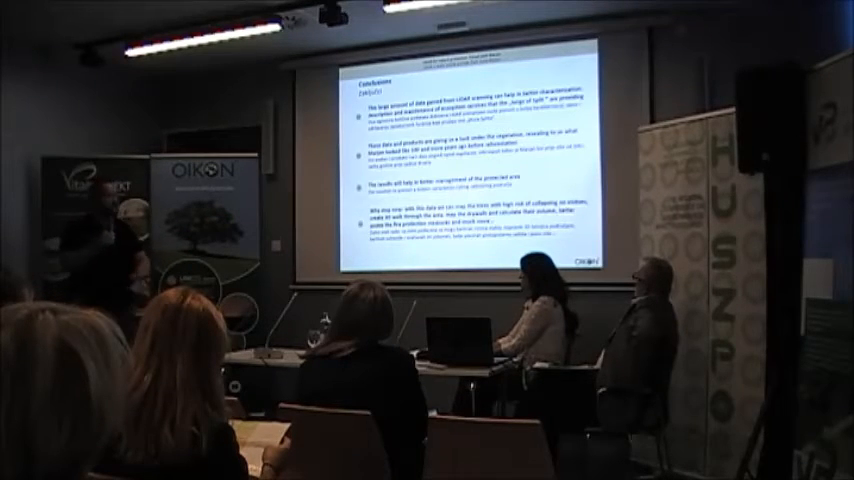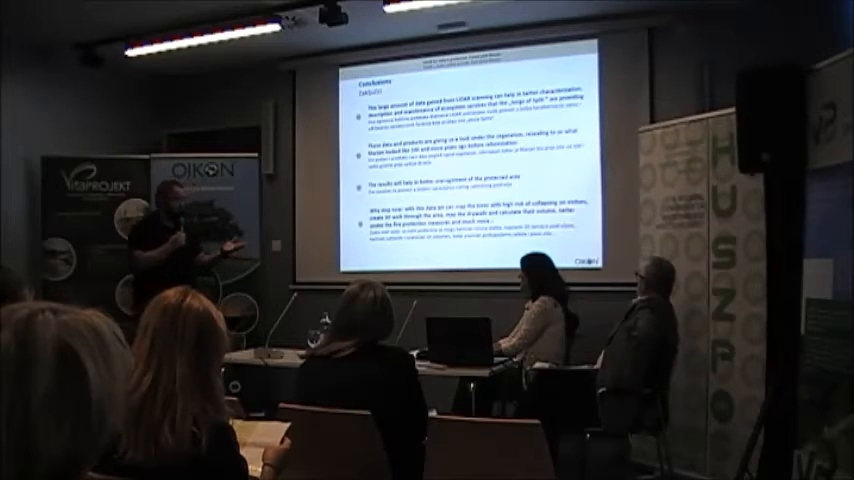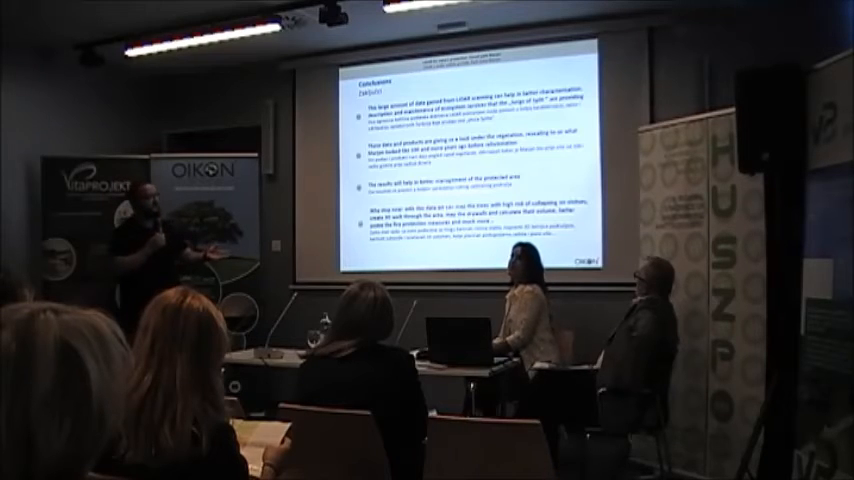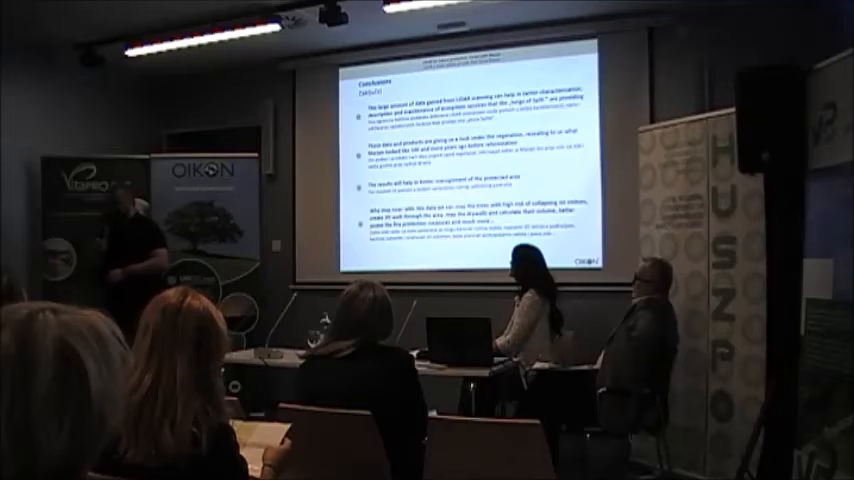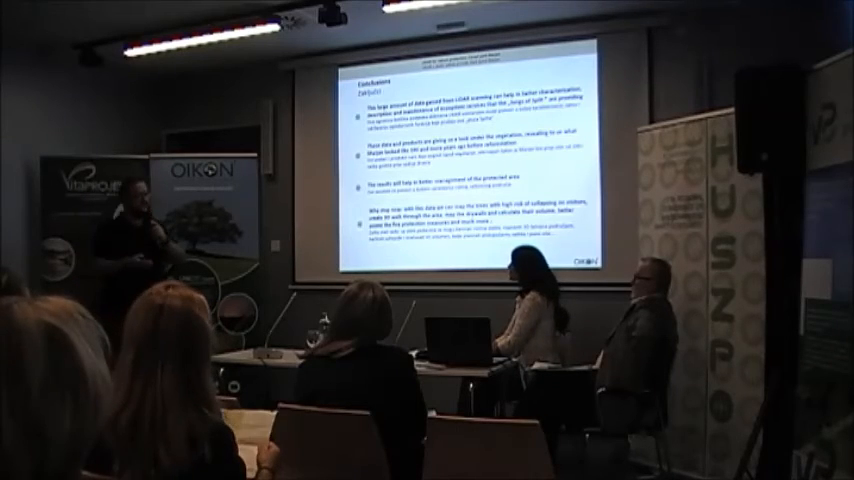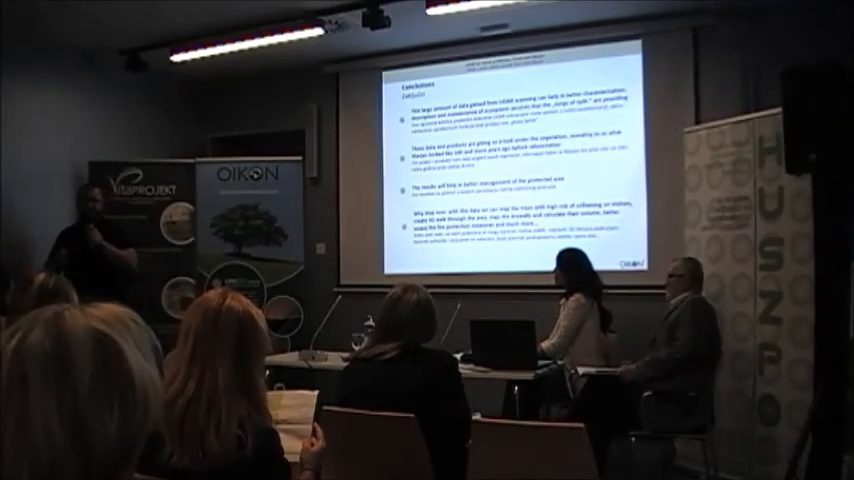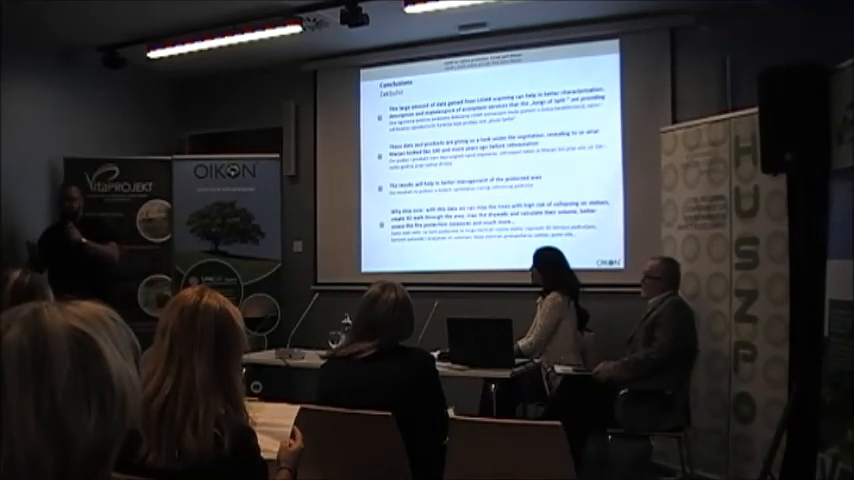With all this data, we can map the trees with high risk of collapsing on visitors. We can create a 3D walk through the area, map the dry walls and calculate their volume, better assess the fire protection measures, and much more. LiDAR used to be a very expensive thing, and it was really not easy to get. But nowadays, with today's technology, it's a new thing, it's hip, it's cool, it's there, and it's really manageable, and you get a lot of data out of it. So this was the first part.